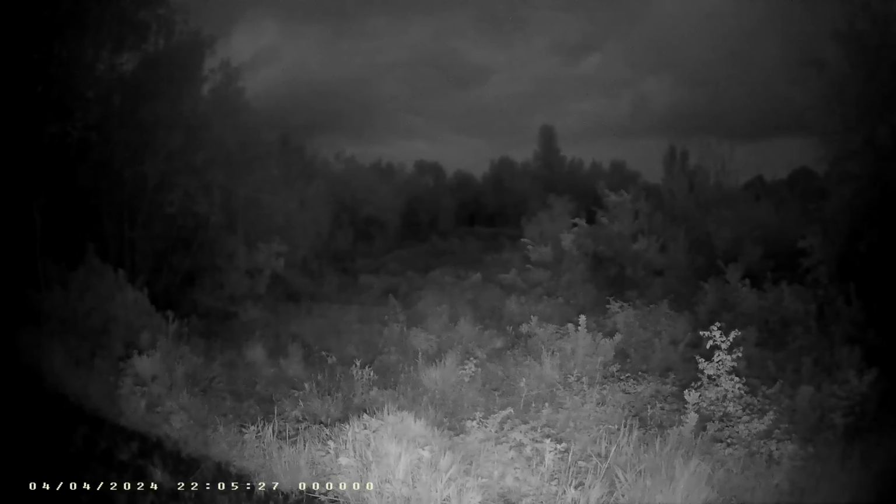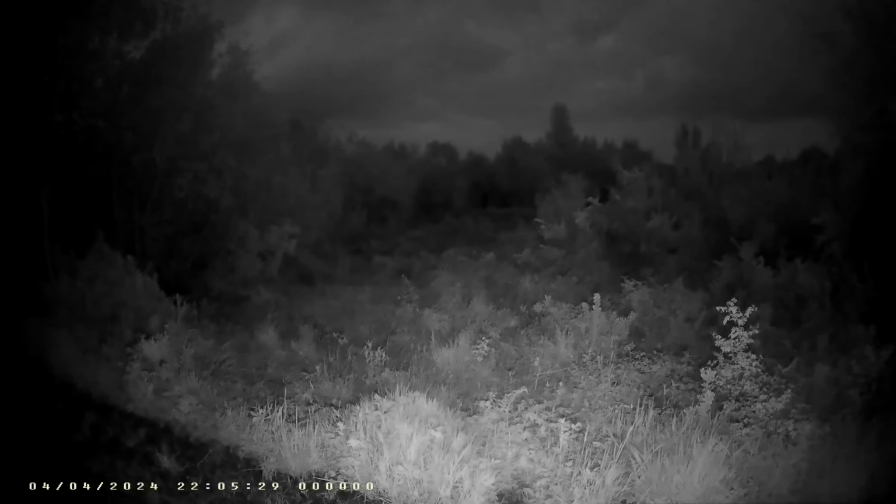A bat, I see a bat. The middle of this is all just wilderness. I'm sure if you walked into it, it'd be very boggy.